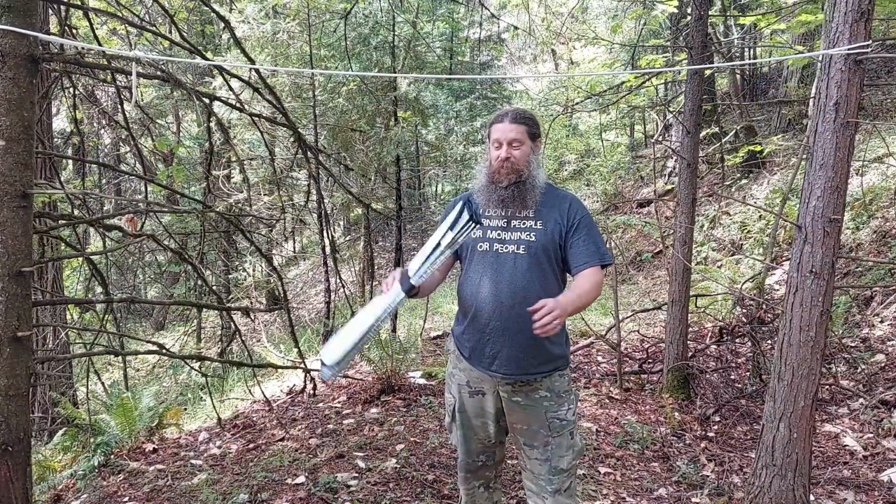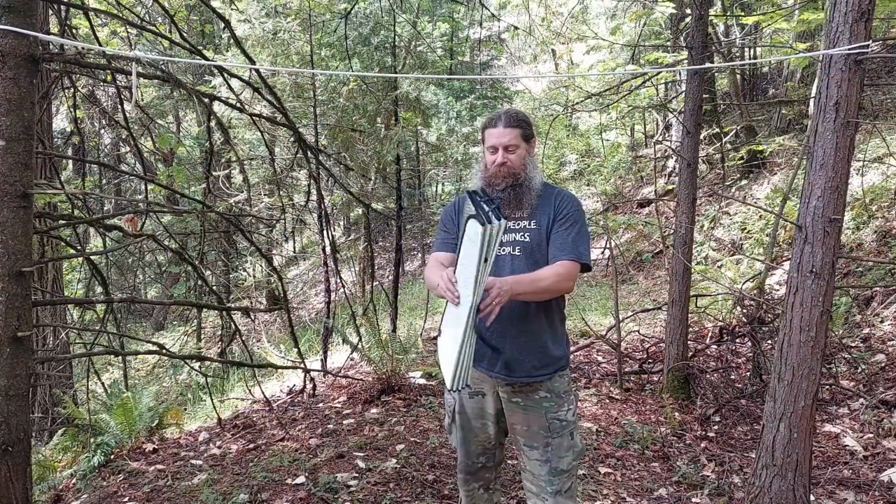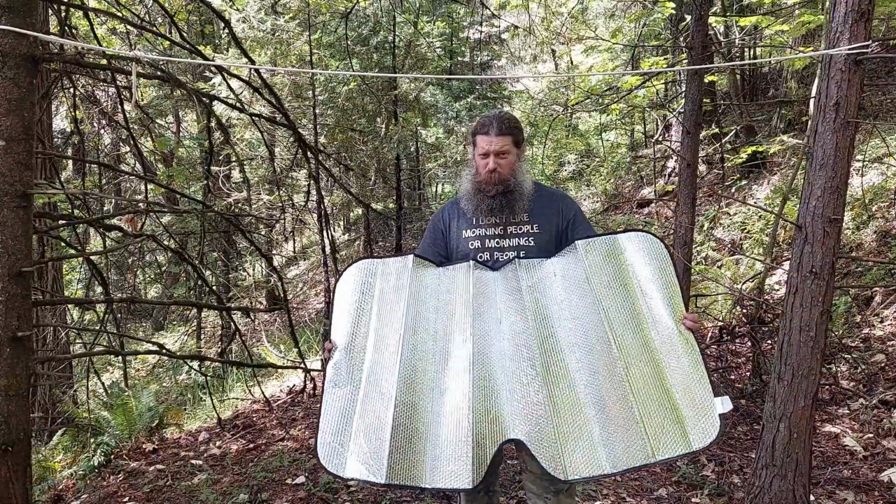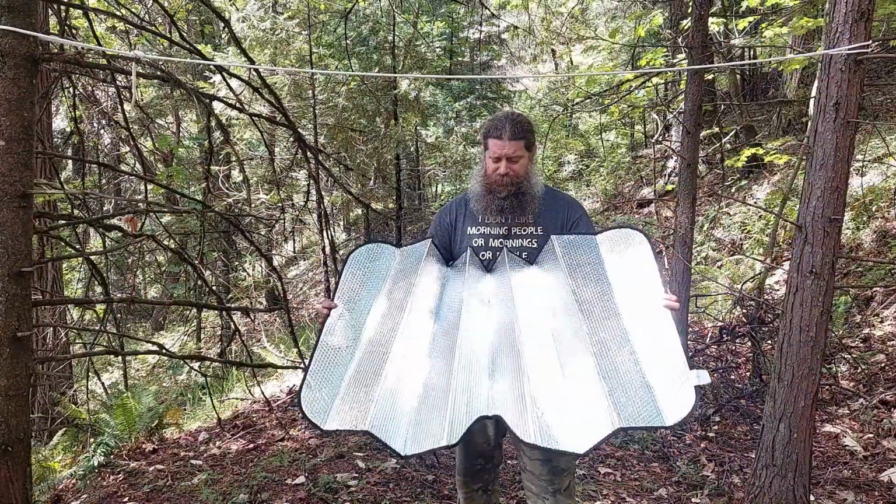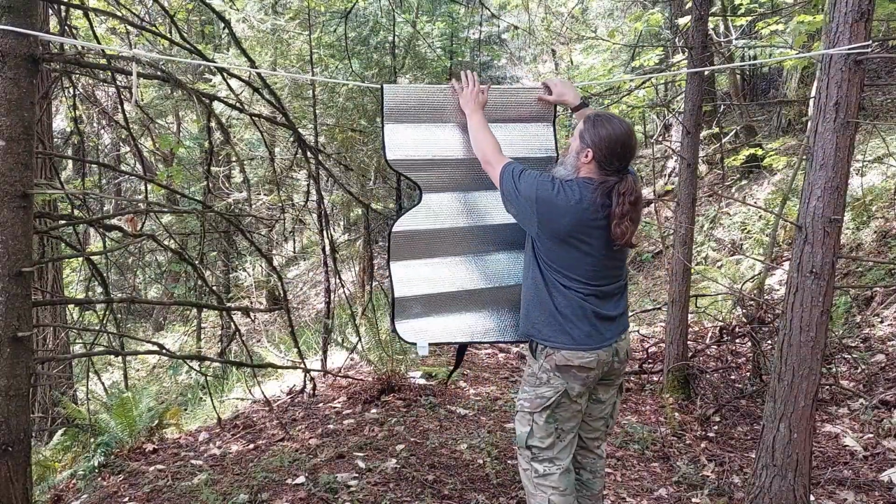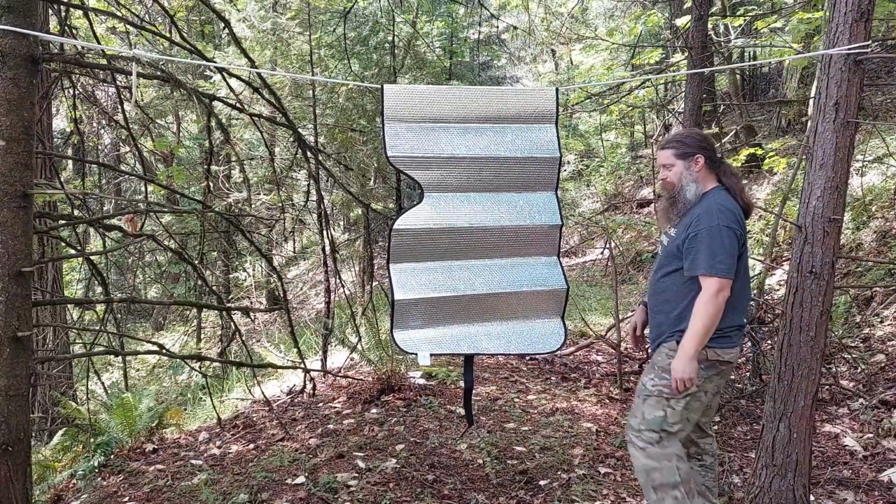Let's try something else. So at this point, I decided to get a little bit creative. You might recognize this if you live in a warm environment and you have a car. This is one of those windshield visors that reflects the sun right back out again and keeps your car cool. I haven't really tried it as far as keeping the car cool, but well, there's only one way to know. I guess that's why I got a thermal camera. Let's find out. I'm gonna hang this up on the line here. And hopefully it'll stay put. There we are. All right, let's give this a try.